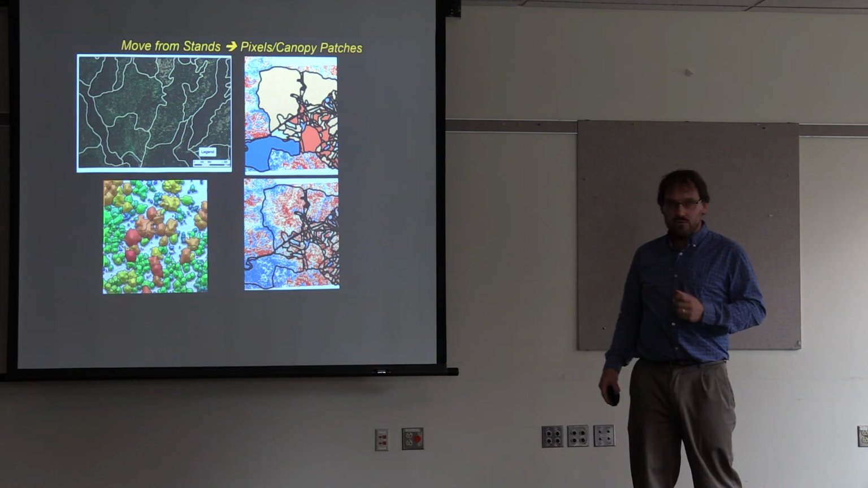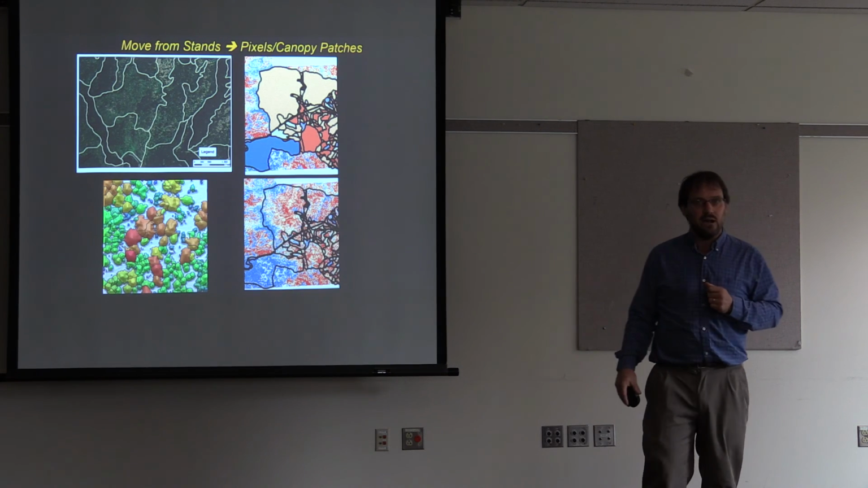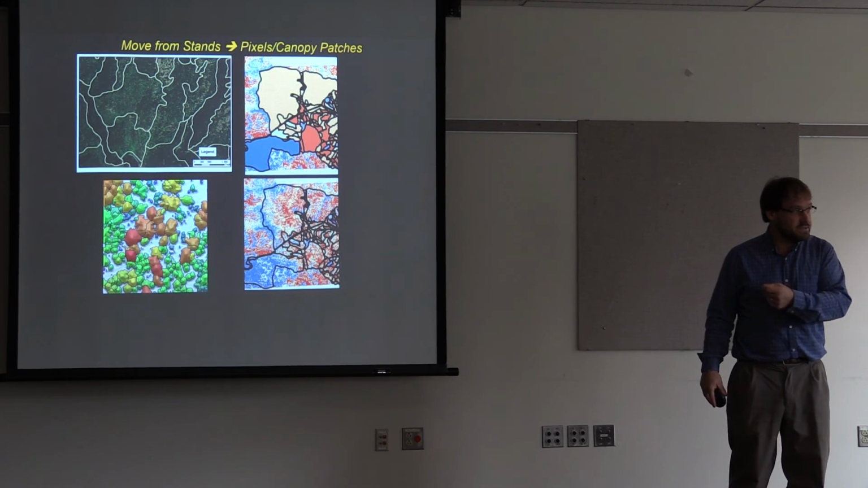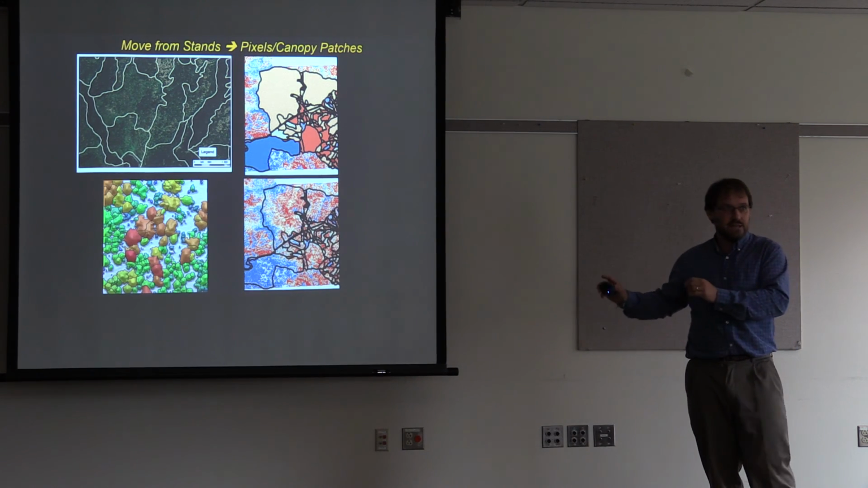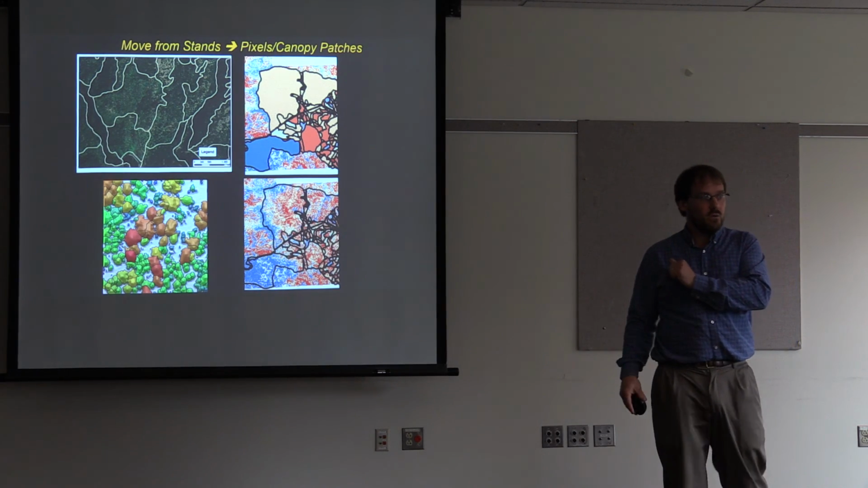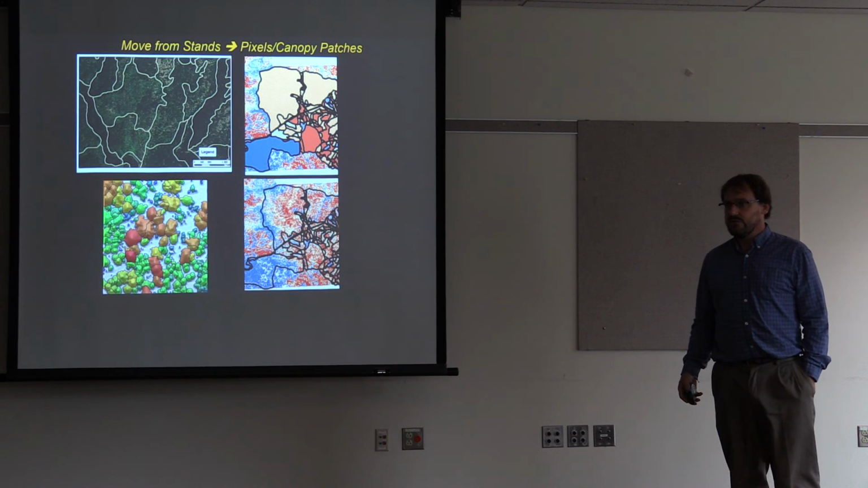So we can move from a stand-centered view of the world to a multi-scale view of forest. Obviously stands and operational units are still part of this. They're still the way we have to do operations. I'm not saying you get rid of stands, but now they're part of a multi-scale approach where you can zoom in and zoom out as you need to for different functions.